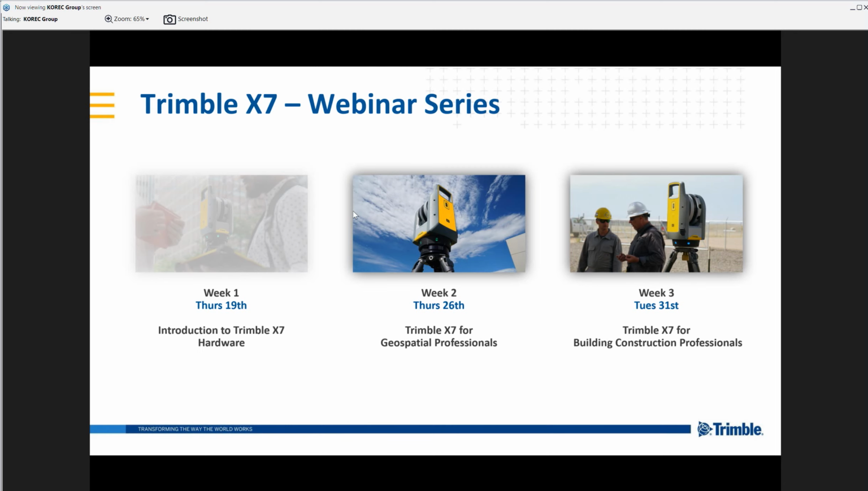So can the scanner be inverted? Yes, it can. What we would do there is scan above surface with our auto leveling. The inversion of the scanner would obviously not be able to be compensated for, but what the Trimble Perspective software would do is use the leveled scans as a reference point, and then we can attach that inverted data to the leveled scans.